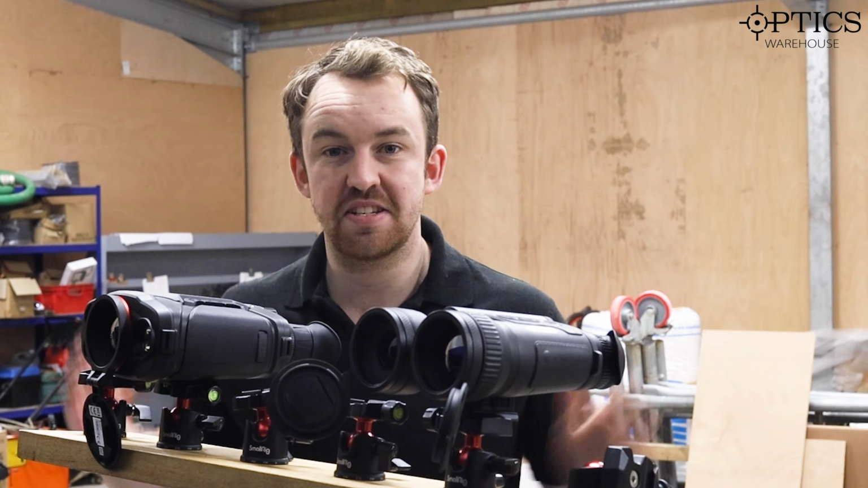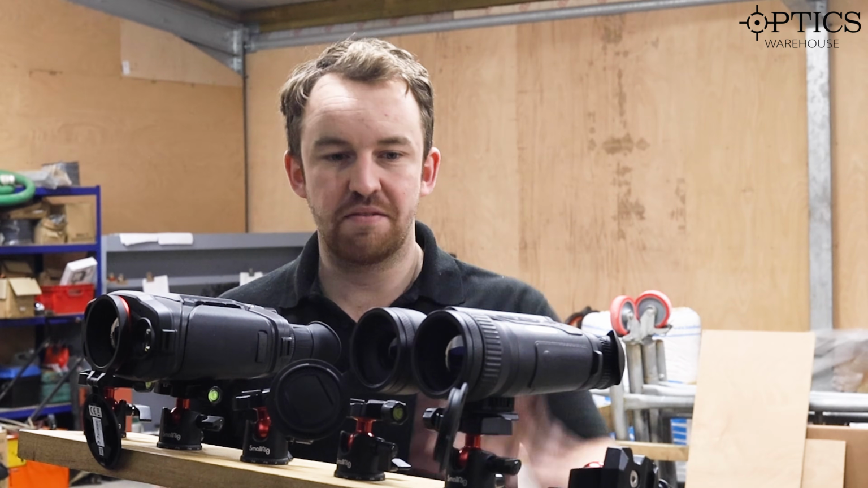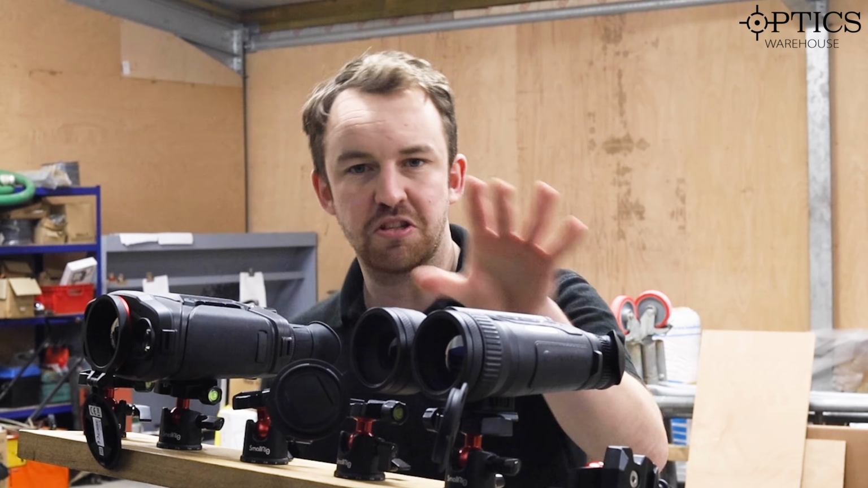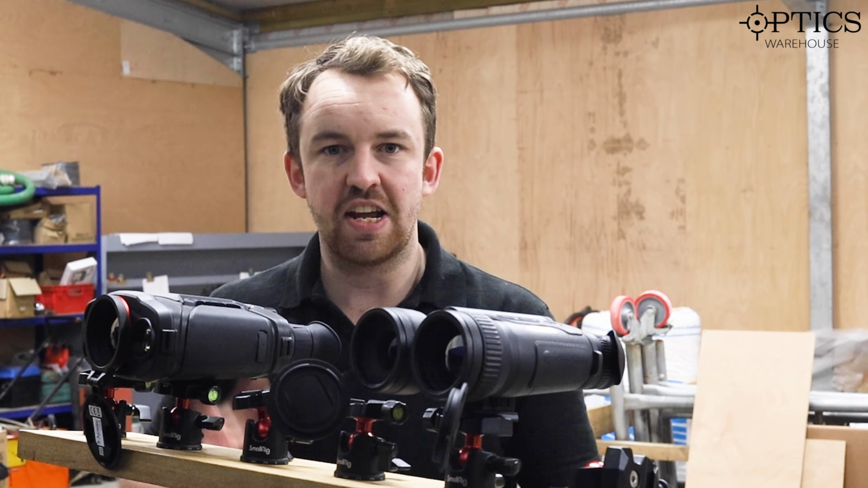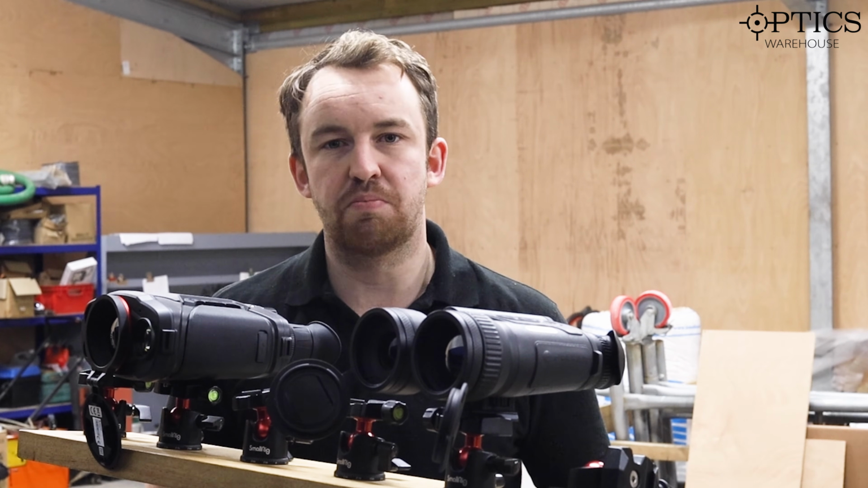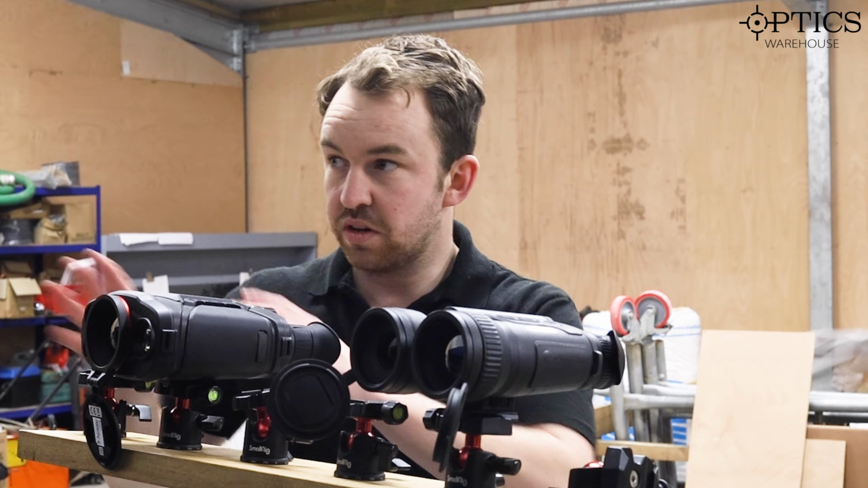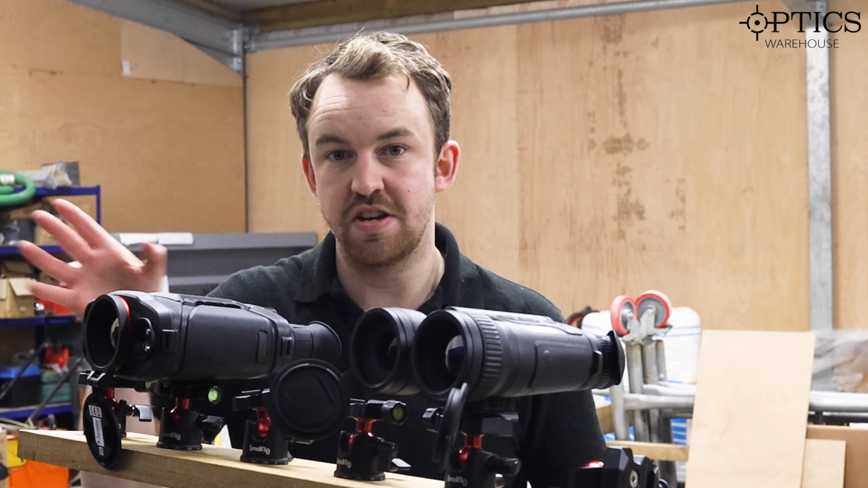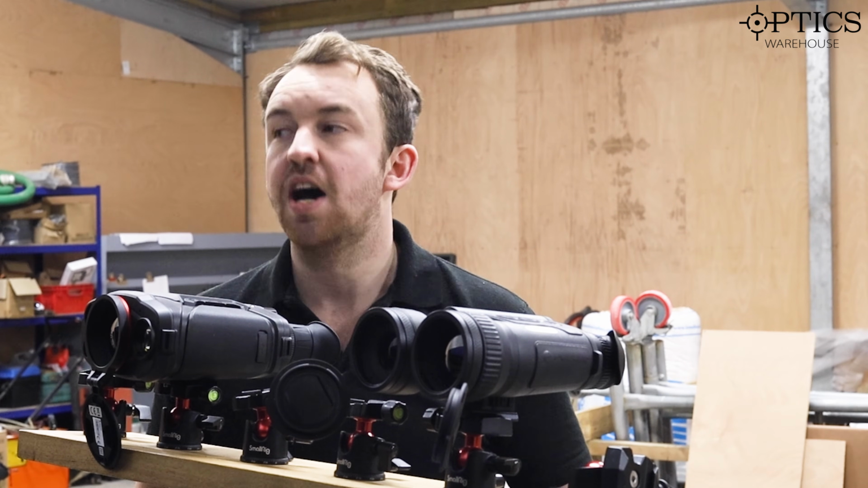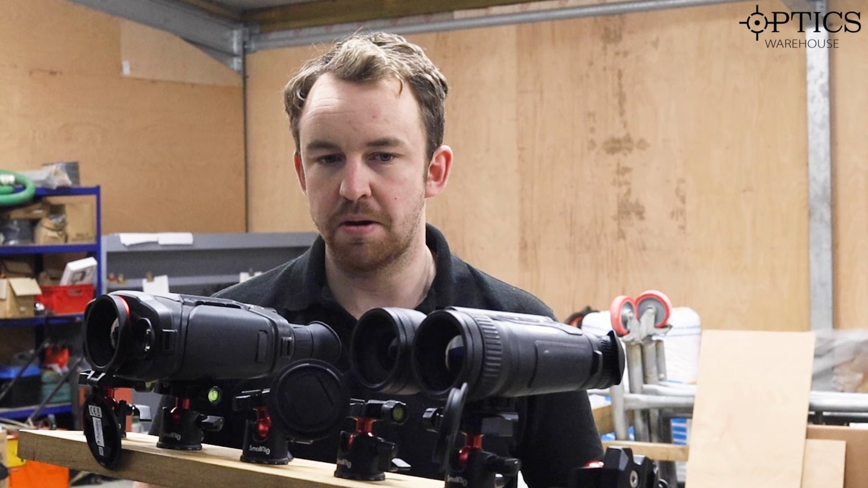We're looking at the two best thermal units on the market so far. We have the fantastic Pulsar Mergers and the newly released HIKMICRO Raptors. I'm going to talk briefly through both. As you can see, they're both set up on a tripod and recording. My colleague is currently about 150 yards away, which you will see on the footage, just to show you the difference in image quality on both.